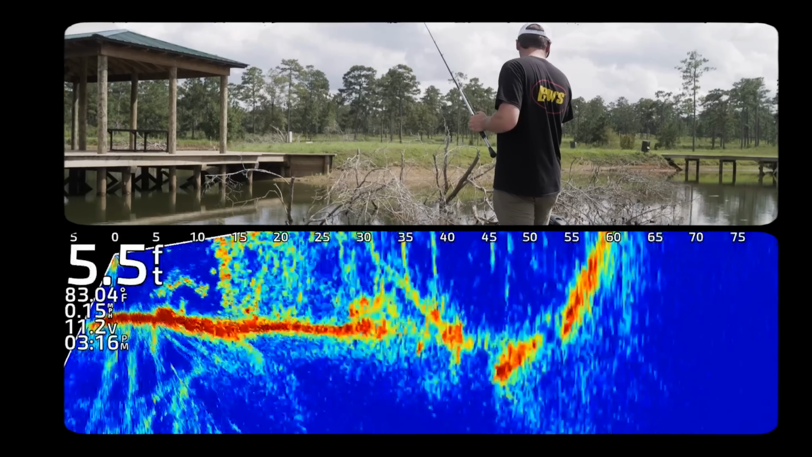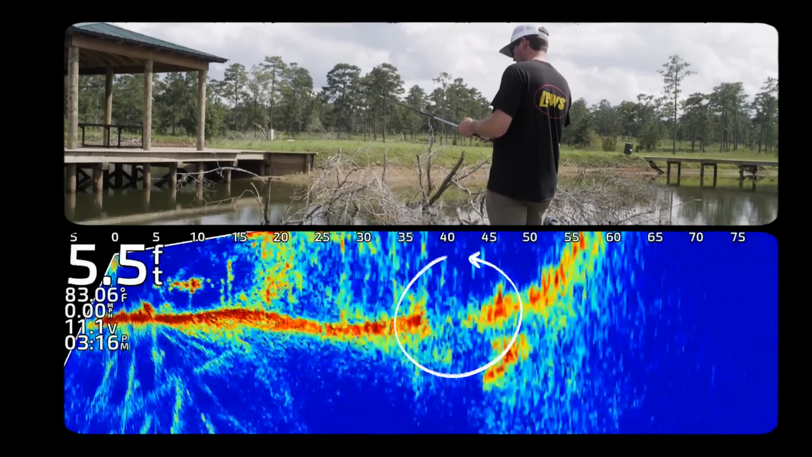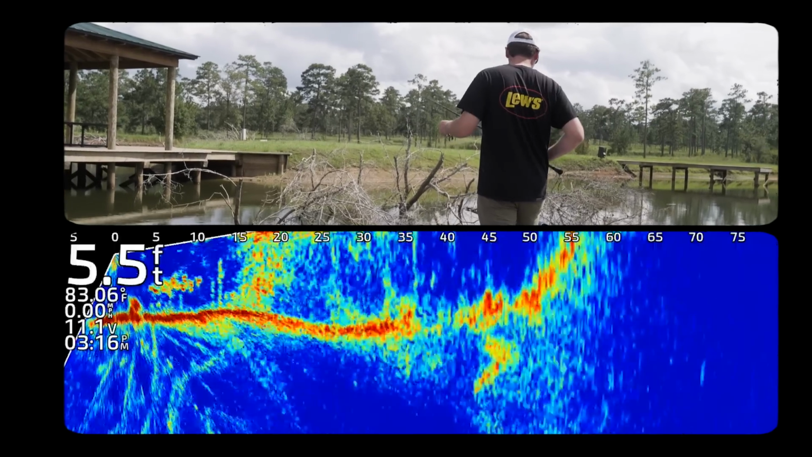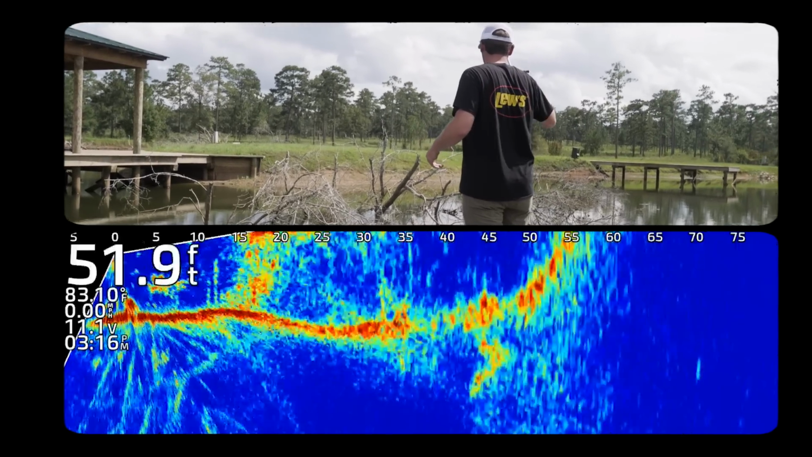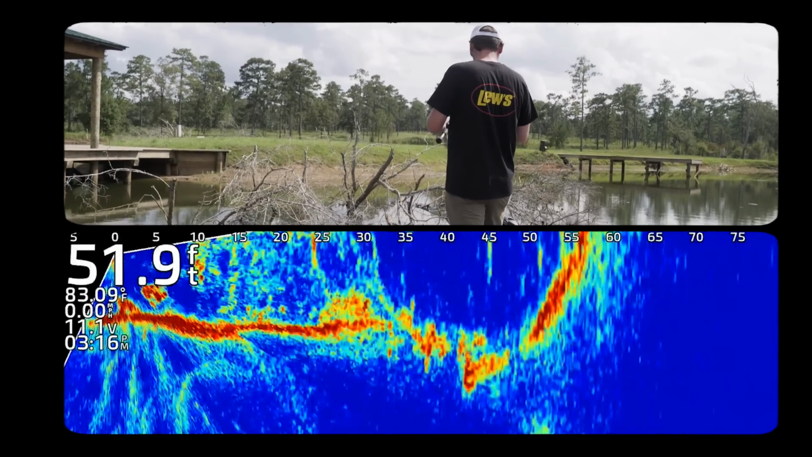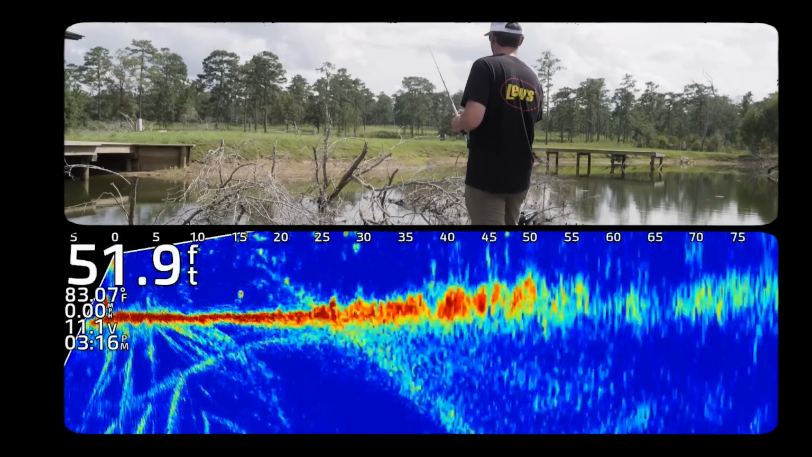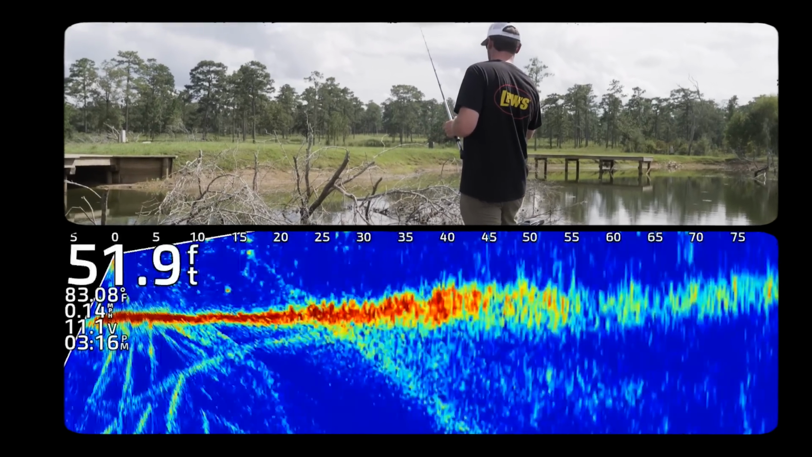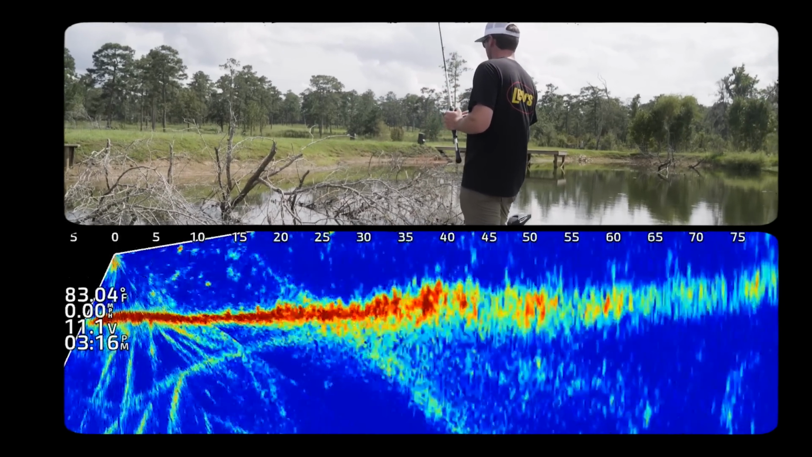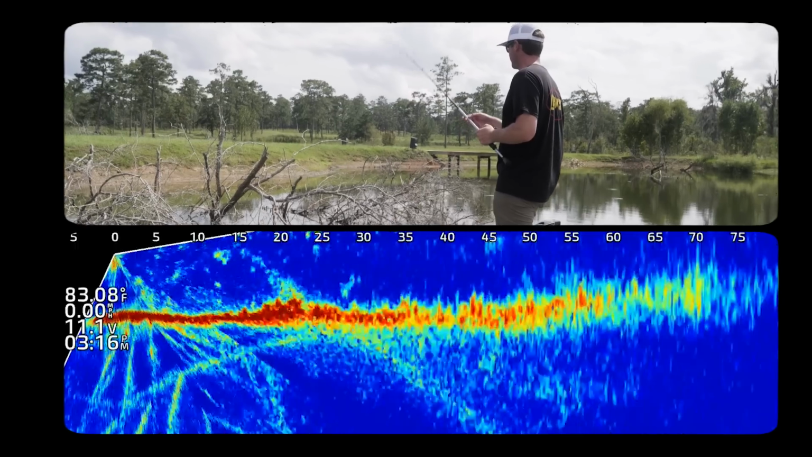As you get centered up here, there's actually a hole, I'm assuming where this tree has fallen over, kind of a root system. I'm going to pitch right in the middle of that and go right down in that hole. Like I said, it's another non-traditional manner, but we're using our forward facing to help us break down visual pieces of cover. It's just another way to use this tool.